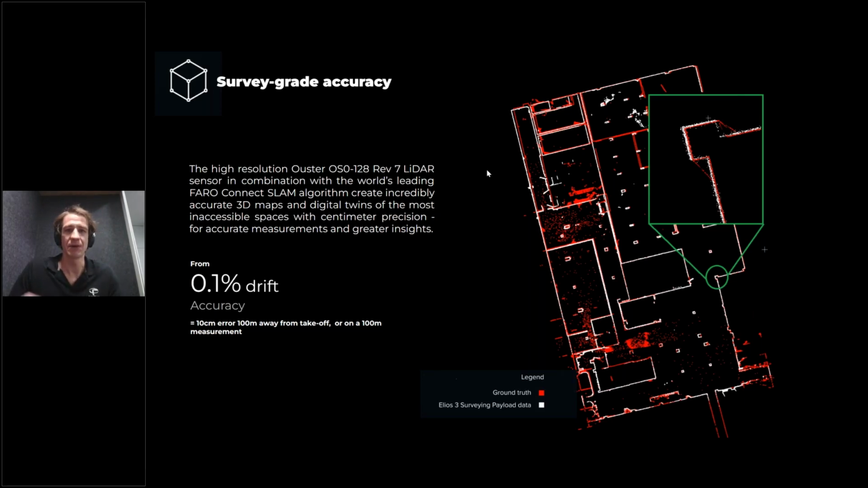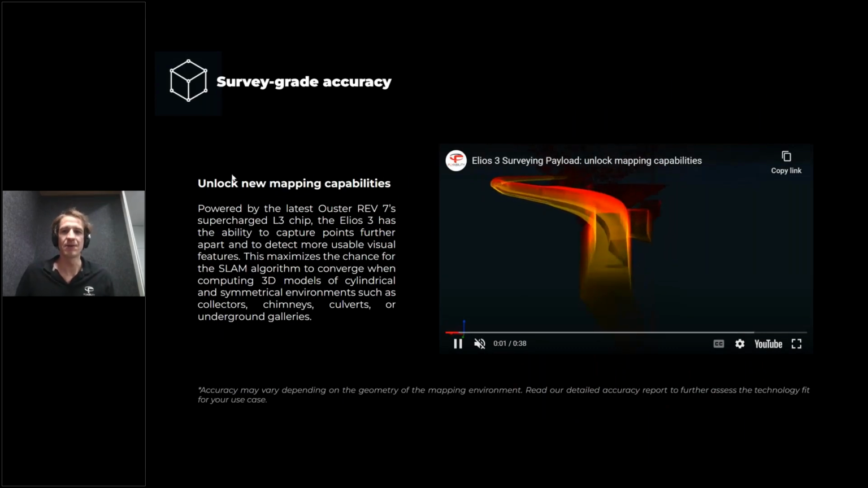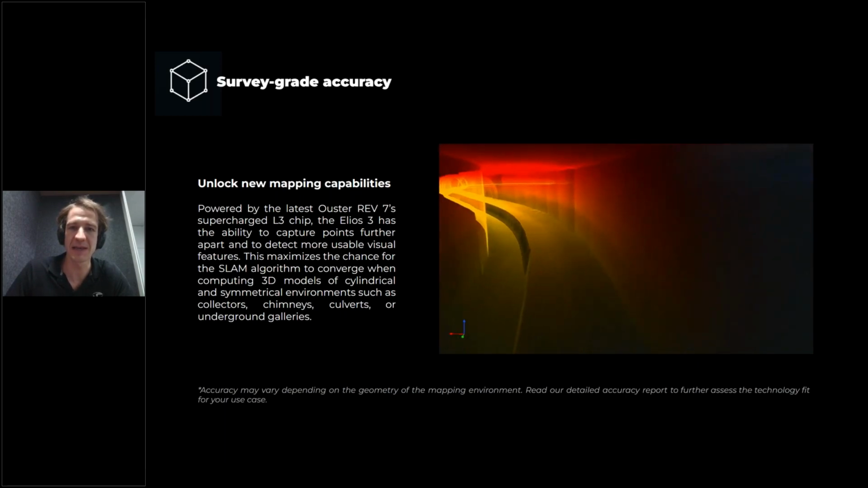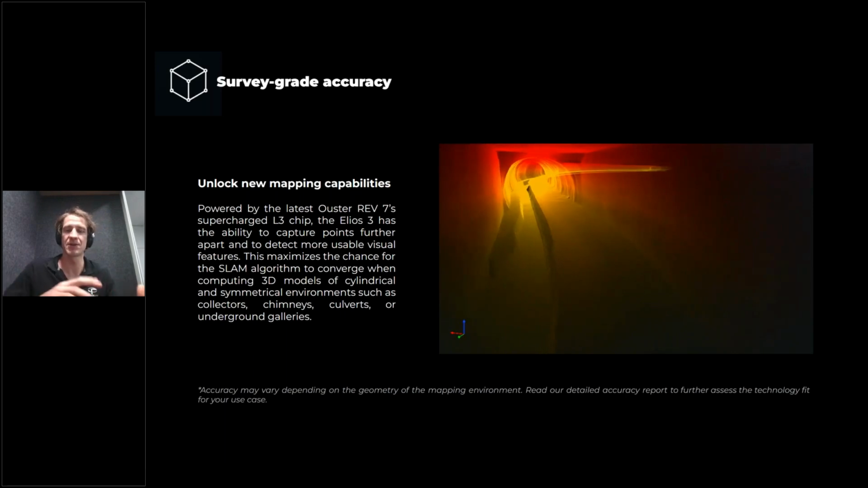This is really one of the key focuses in our development in order to deliver the surveying payload. And it will be the subject of a whole part of this webinar later presented by Mike. And so with the new surveying payloads, what we're unlocking is a lot more success and accuracy in indoor tunnels.